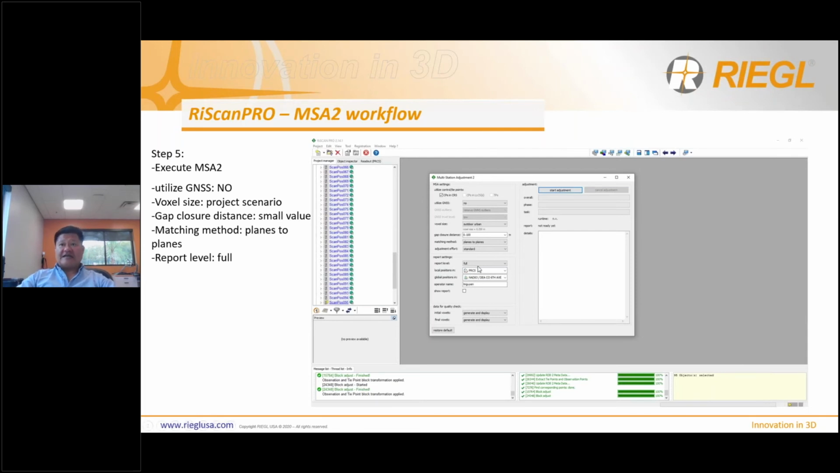And then last but not least, the report setting, of course, full report. You can do different types of reports. We'll look at the reports in a little bit at the end, but I highly recommend report level full. And then show report, I don't recommend that, and it is not necessary. You can open it after it generates it. It's not a big deal.